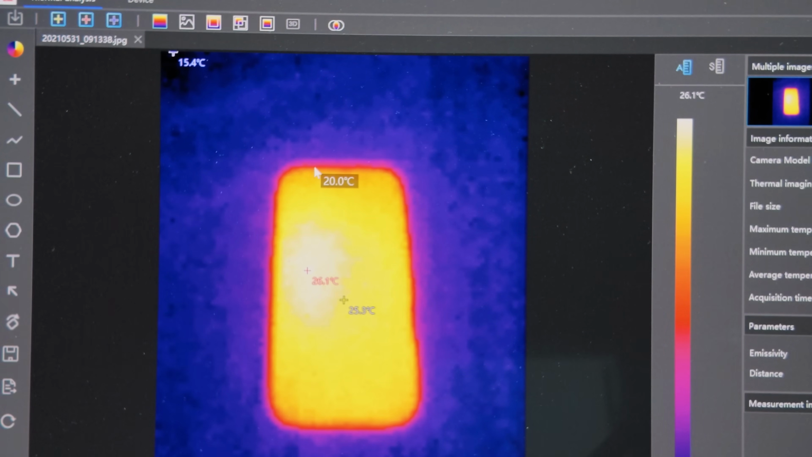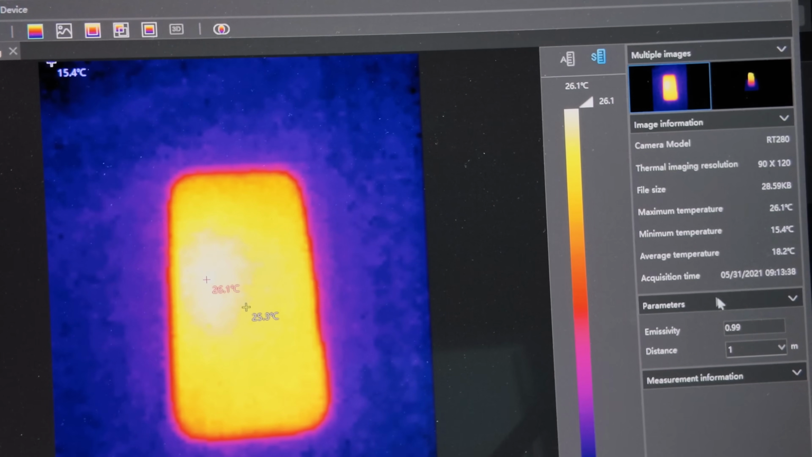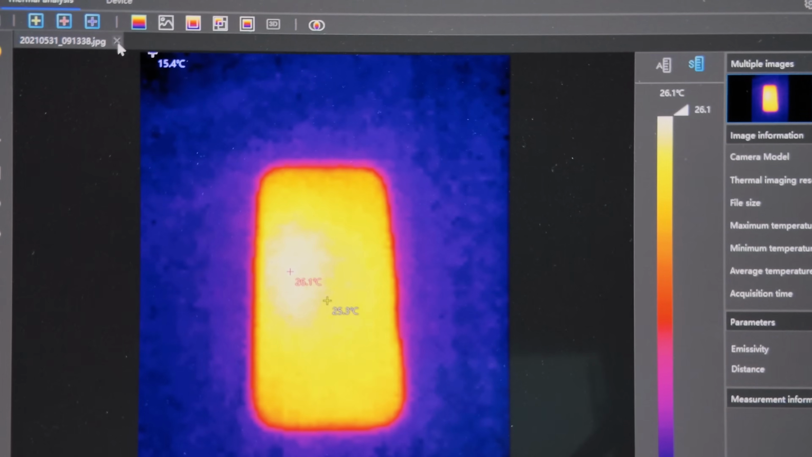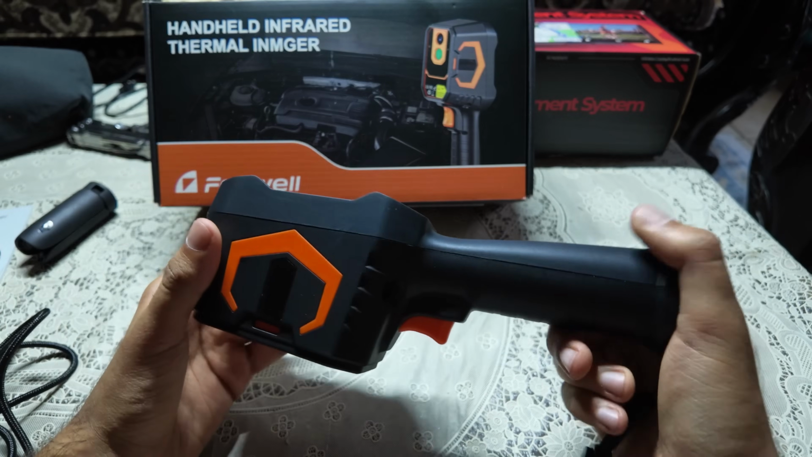So basically, if you just record a video and you want to send it to a professional, they can come over here, go through like this, and show you the temperature coming in. Right now it's in Celsius, but you can change this to Fahrenheit. And as I'm hovering through this, it shows me the maximum temperature, the average temperature, and the minimum temperature, all from right over here. If I'm going to add a new picture, I can also save the details that I've done. But overall, this just works really good.